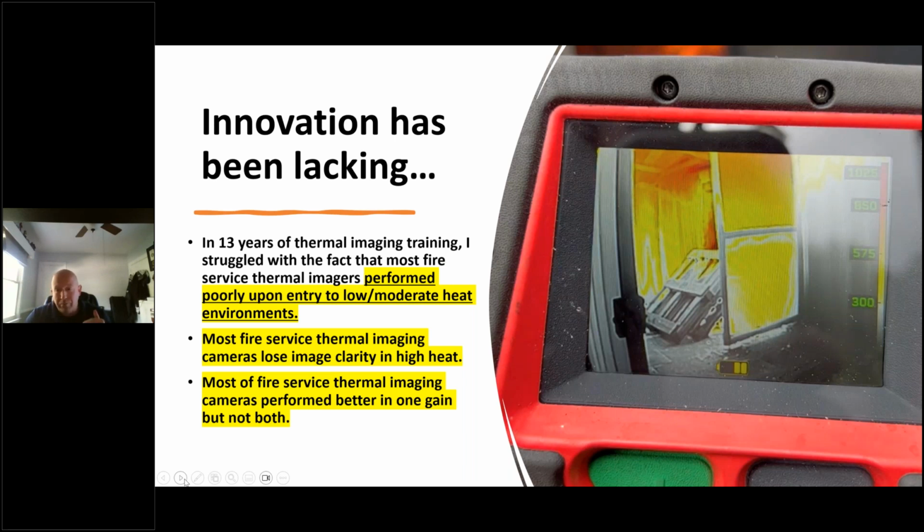I'll tell you straight up, if you want to know the good and bad and ugly of every camera, this is not a lost person search camera. It's not a law enforcement camera. It's not to be used for anything in ambient temperatures. This is a fire ground camera designed to be used by company officers and firefighters doing fire attack, search, RIT, and low to moderate to high heat situations. This is not for you to go look around the day room and look for handprints and butt prints in seats. This camera will make your life easier when working in the ideal environment.